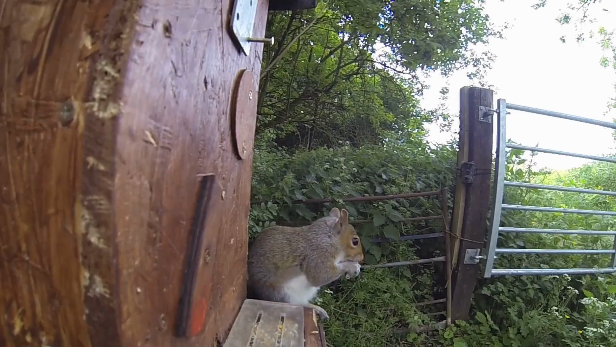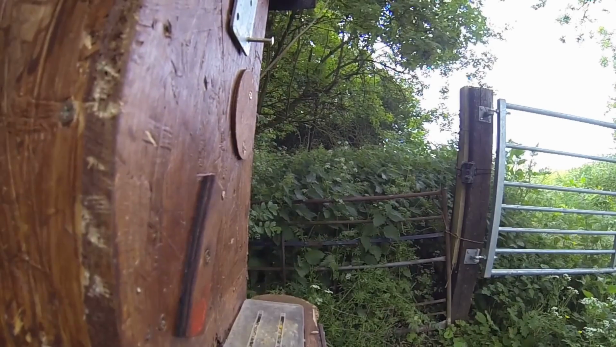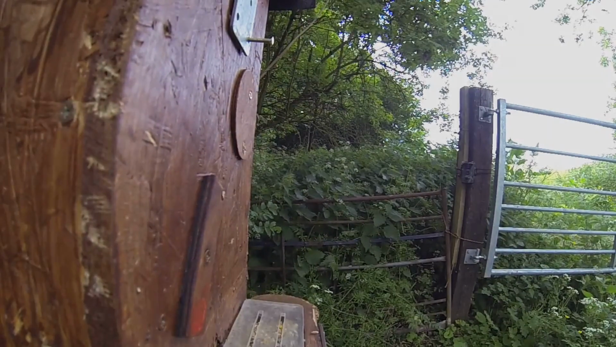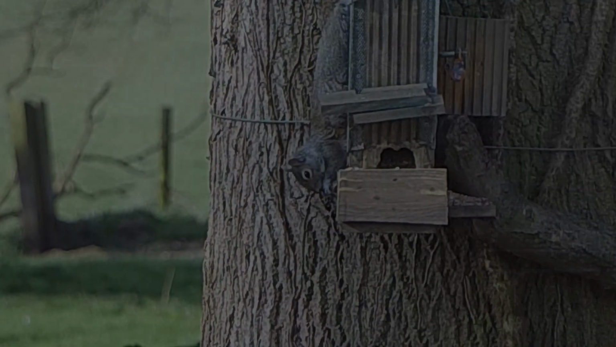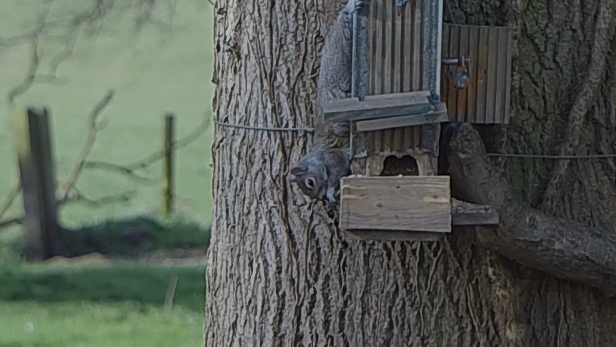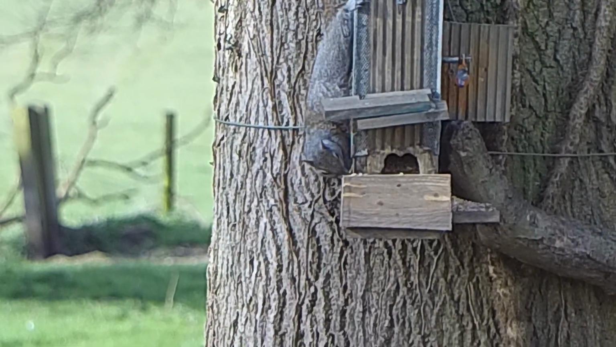Let's get rid of this one. We've seen enough. Just before we continue using this beautiful shiny new feeder, let's go back to one of the old ones. Not a lot of space for them to sit and feed, as you can tell.